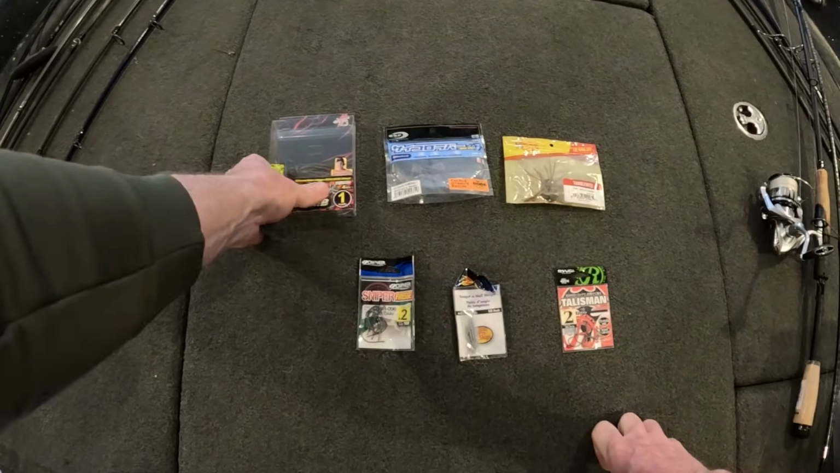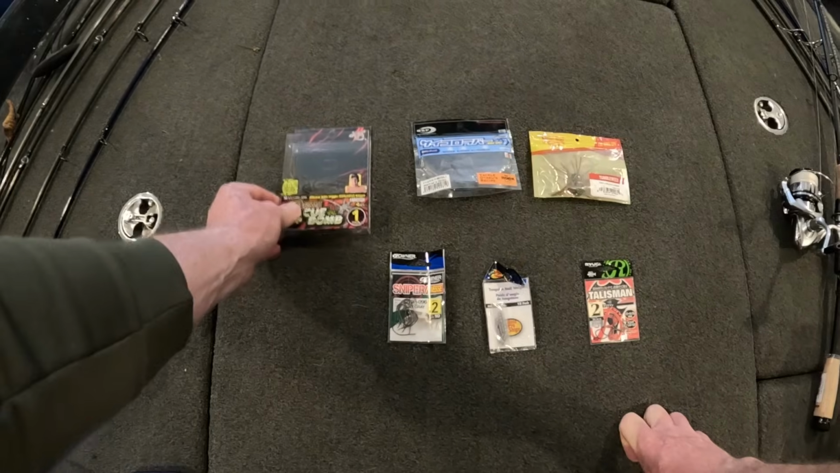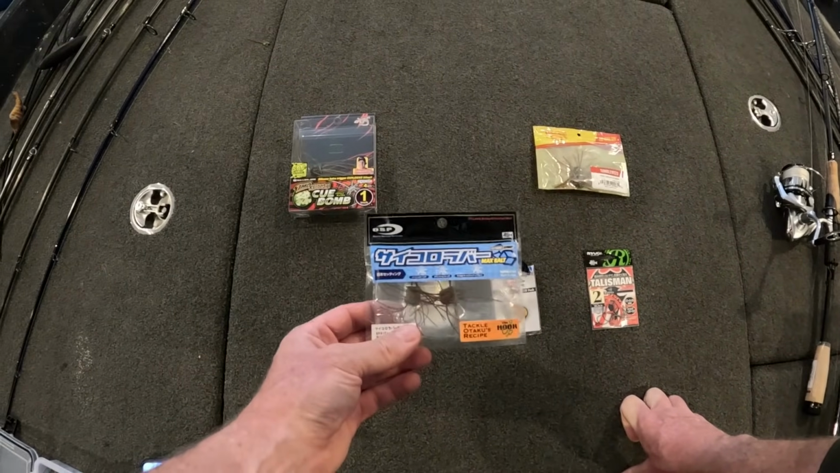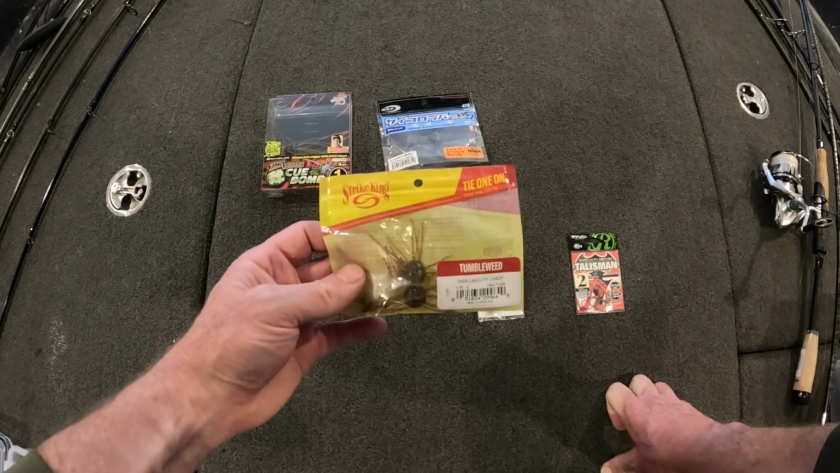All right guys, so we're going to go through rigging for the G-Crack Q-Bomb, the OSP dice, and the Strike King tumbleweed.